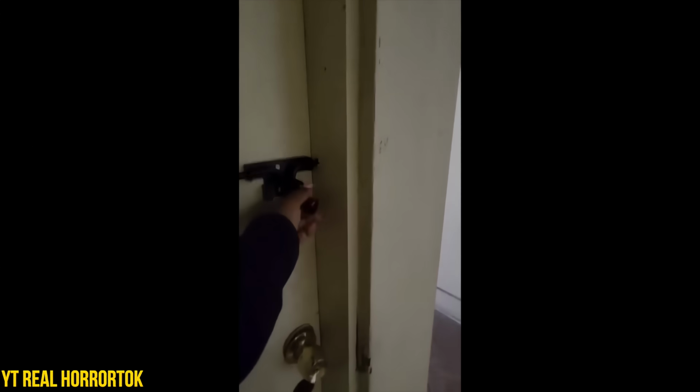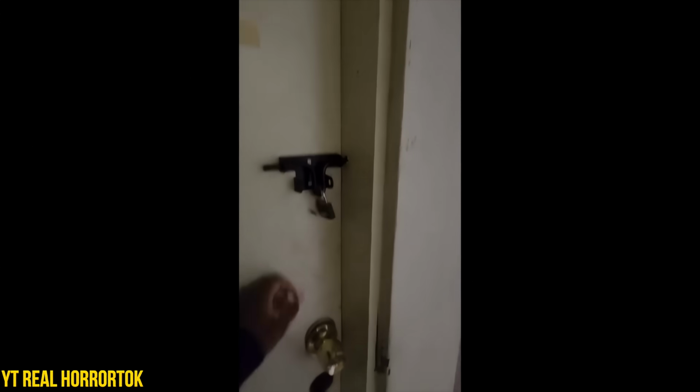Okay, y'all, so update. As you can see, property manager came and put a lock on the door. And whoever was in there, the fuck? Y'all.